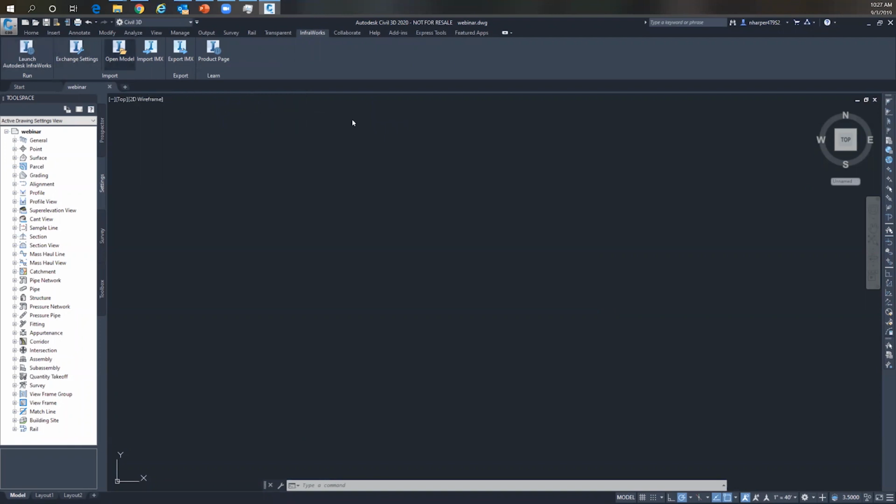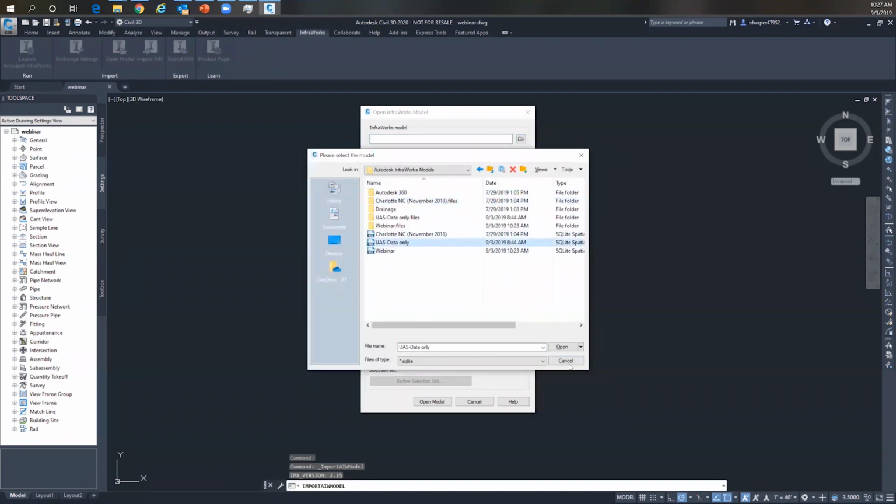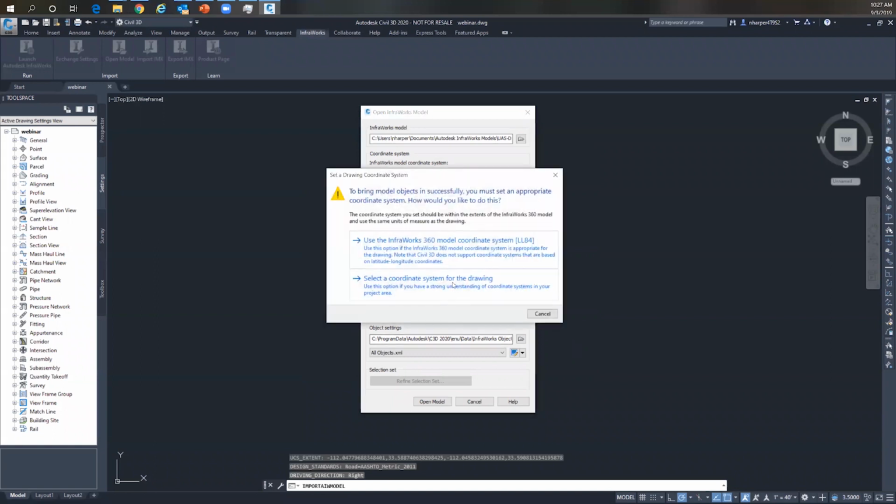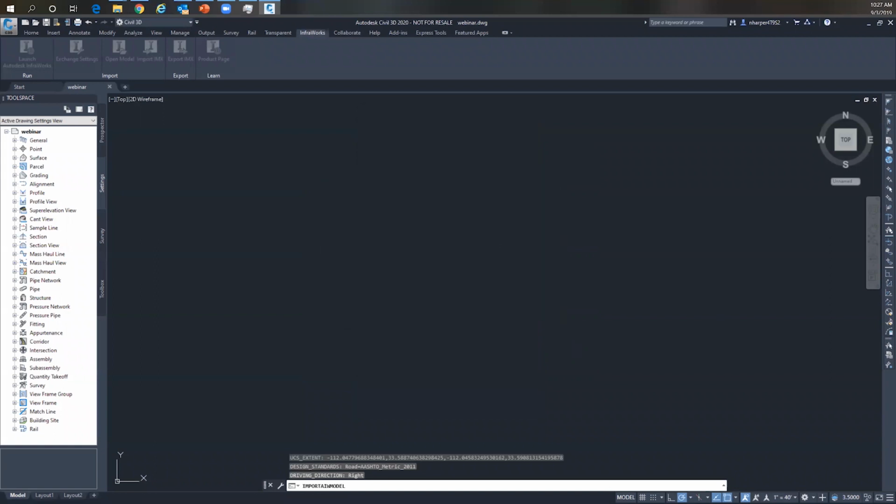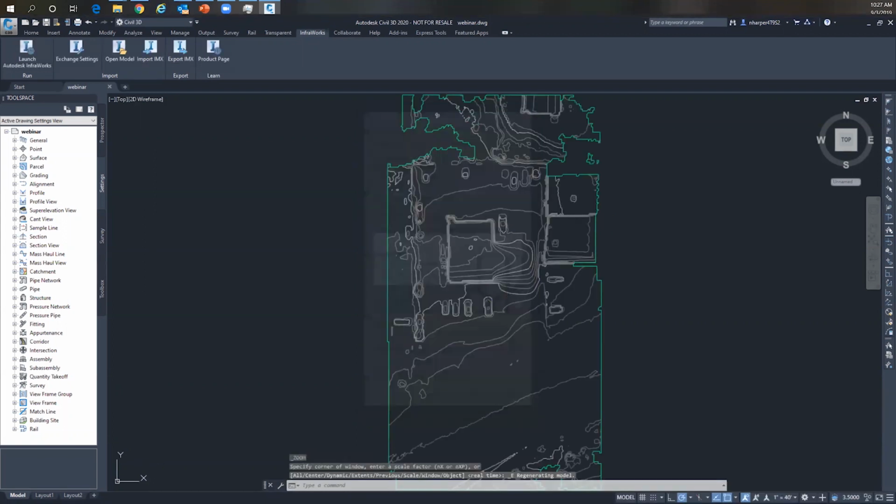So I'm going to go up here to Open Model. And I'm going to browse out to the InfraWorks folder, and we'll grab our InfraWorks model here. Now, because in InfraWorks everything is coordinate system based, I do need to make sure that I select a coordinate system for my drawing. I'm going to do this over on the other screen here really quick. I'm going to set this for the proper coordinate system. And as soon as I do that, it's going to allow me to import this. So I'm going to say Open Model. And we'll let that come in.